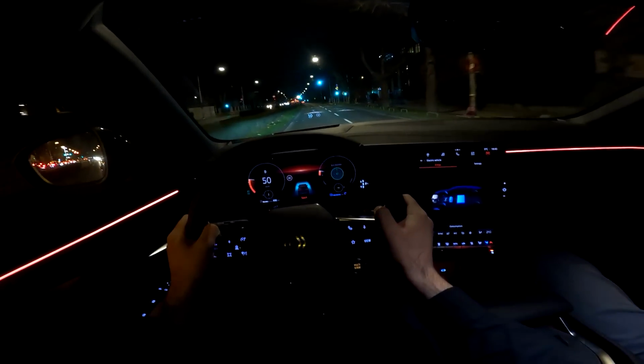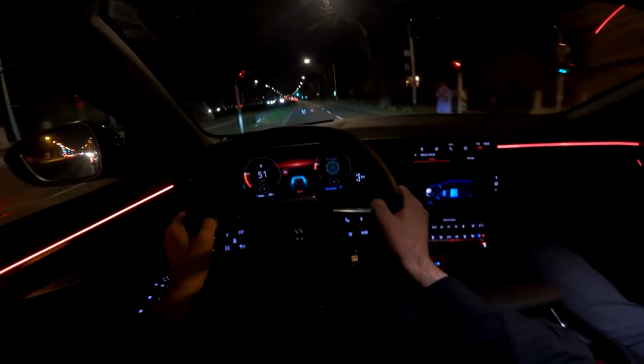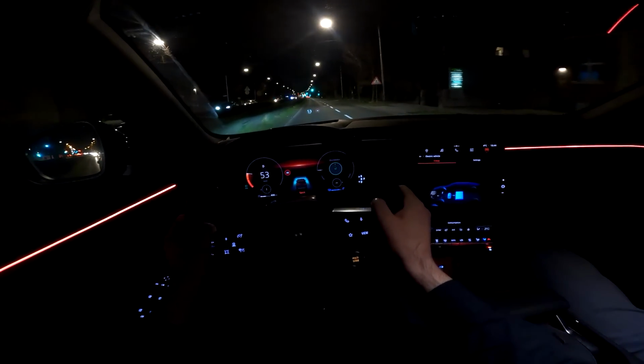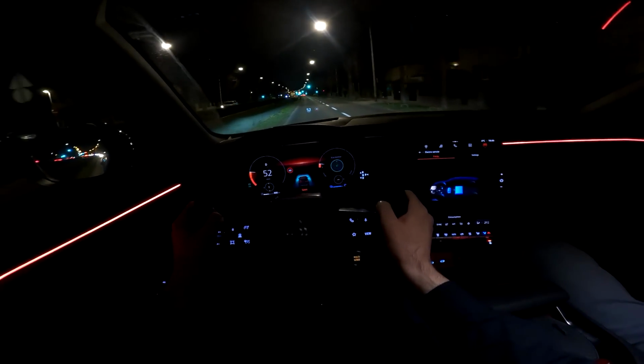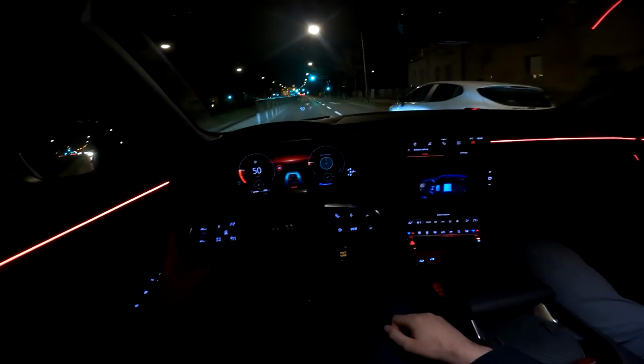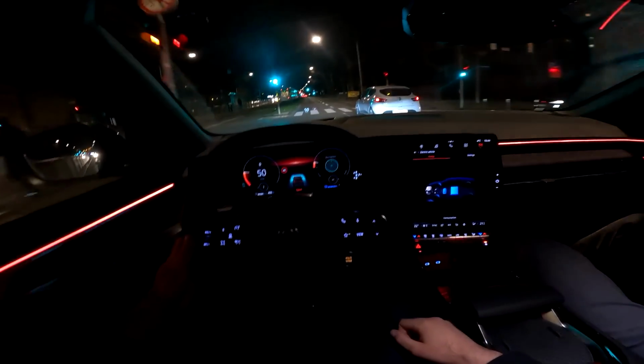They actually released the prices here in Croatia now at the launch, and they're very good. Value for money is great. I will put the pricing in the description. But yeah, I think the value for money is really good. Tell me in your comments what are your thoughts on the pricing for this model.